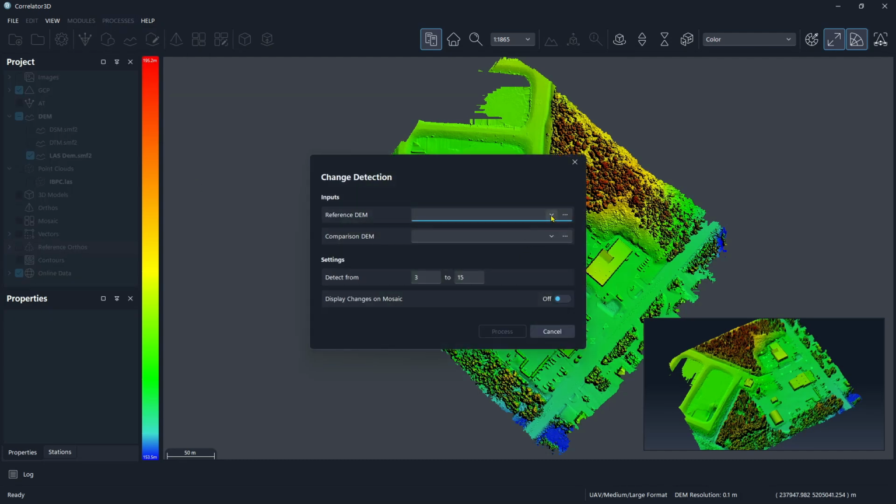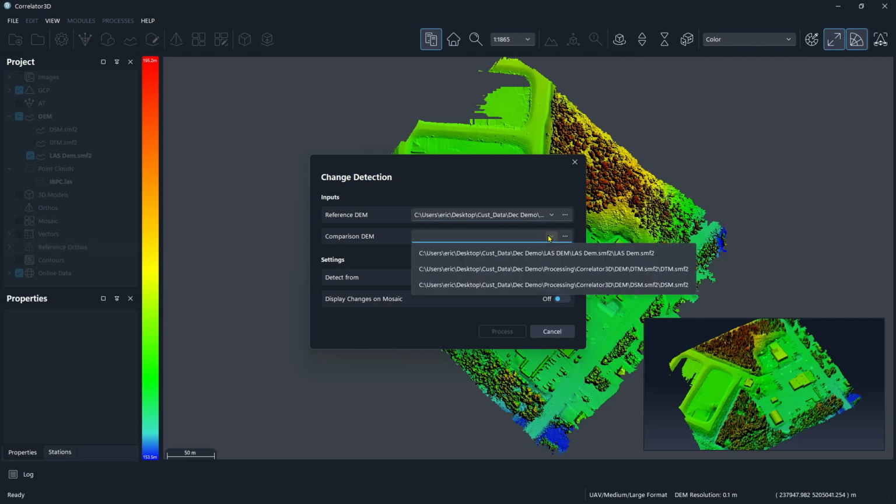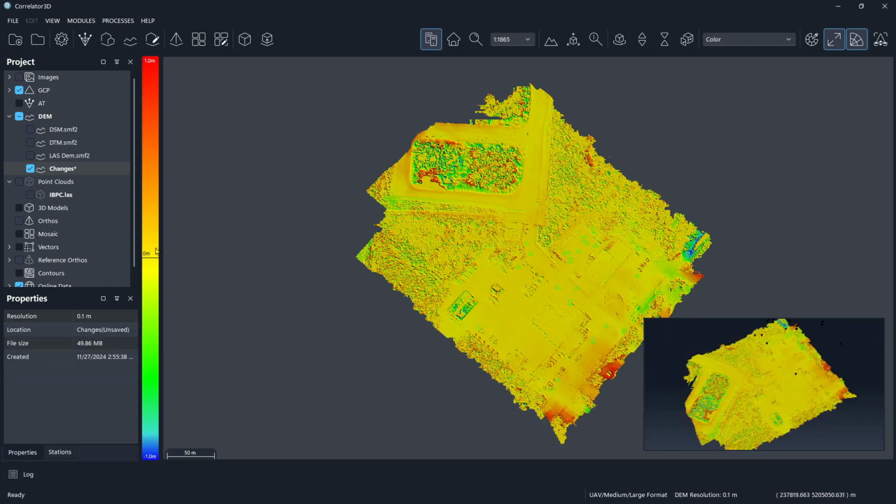And we can look at the reference DEM will be the LAS file. And the comparison DEM will be the one created in Correlated 3D. And we can say detect differences between, I would say, 0 to 1 meters, because there shouldn't be a lot of change between the two. And we can go ahead and process that. And it's going to show us what the changes are.